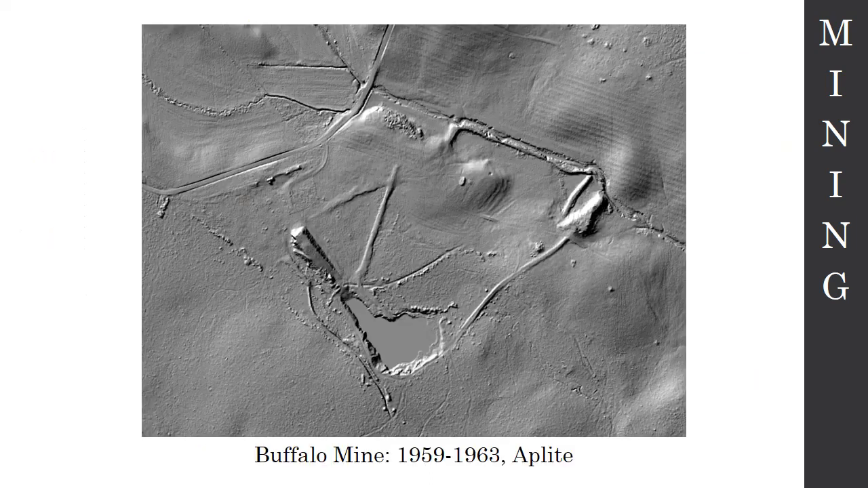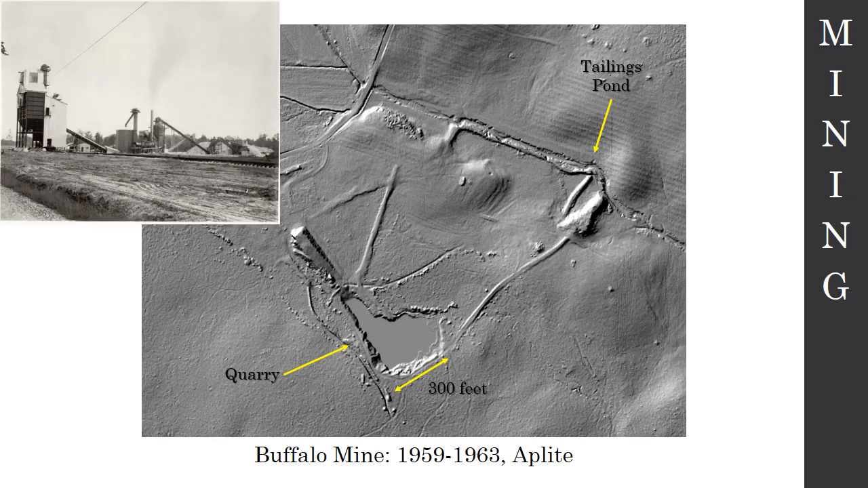All right, so this is the Buffalo mine. This was mined for only a short amount of time in the late 50s, early 60s, but again, you can see that it left quite a mark on the landscape. We're looking at a much more zoomed in area of the county. You can see the remnants of the tailing pond and of the quarry, and they were mining something called aplite within the anorthosite. So this is what this would have looked like in the 60s.